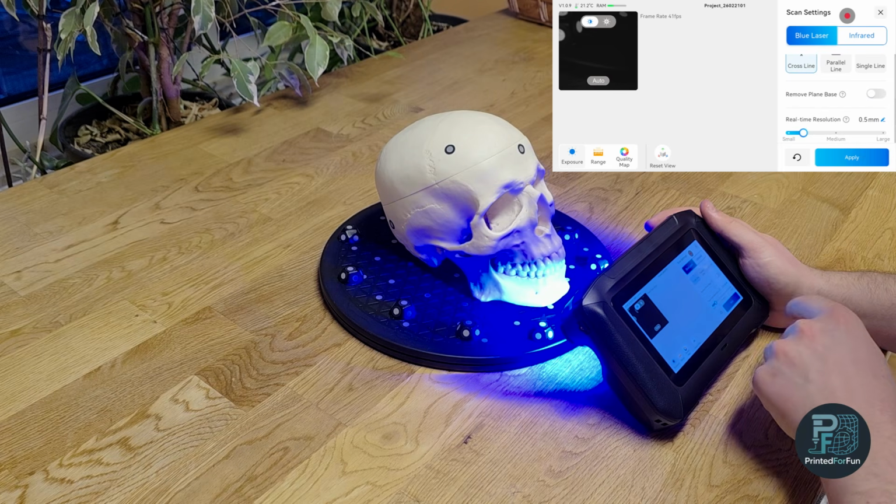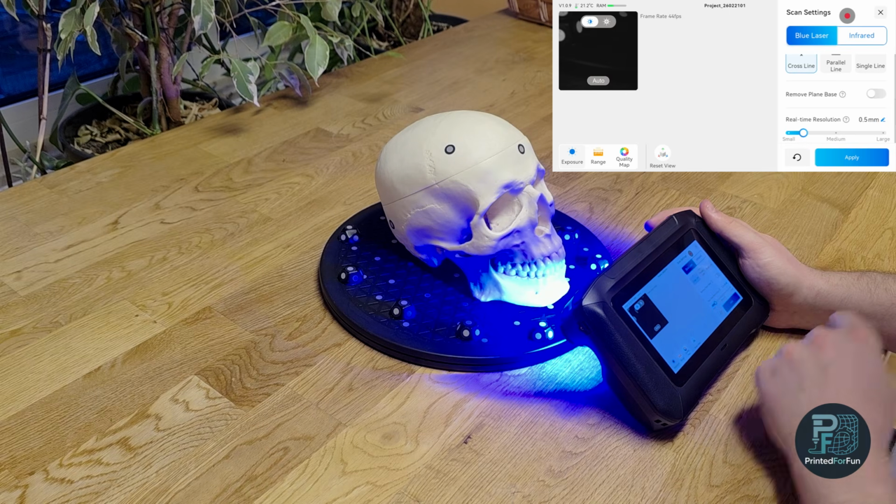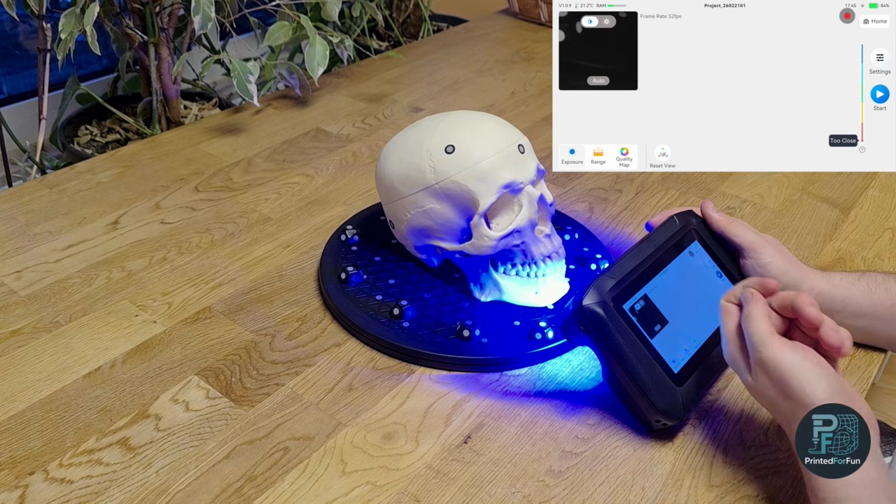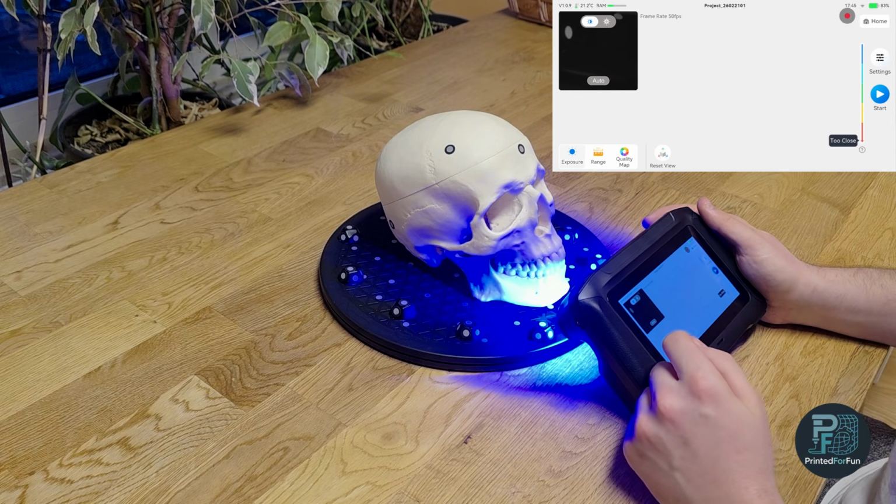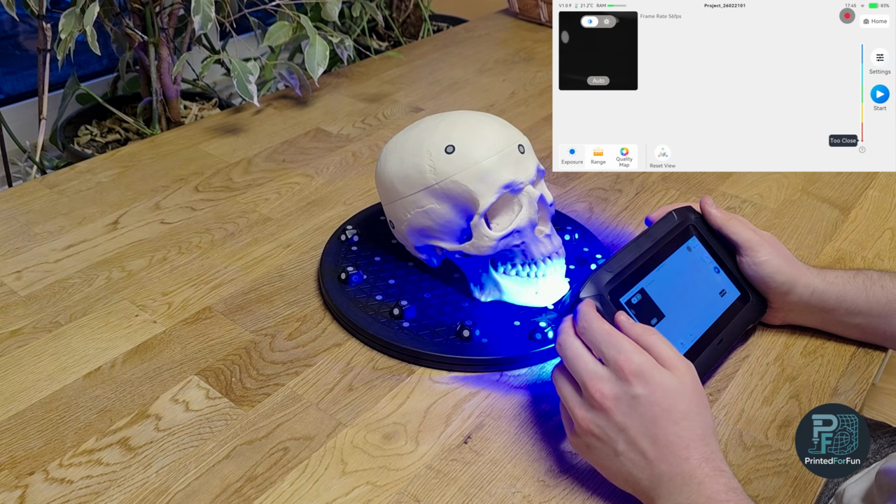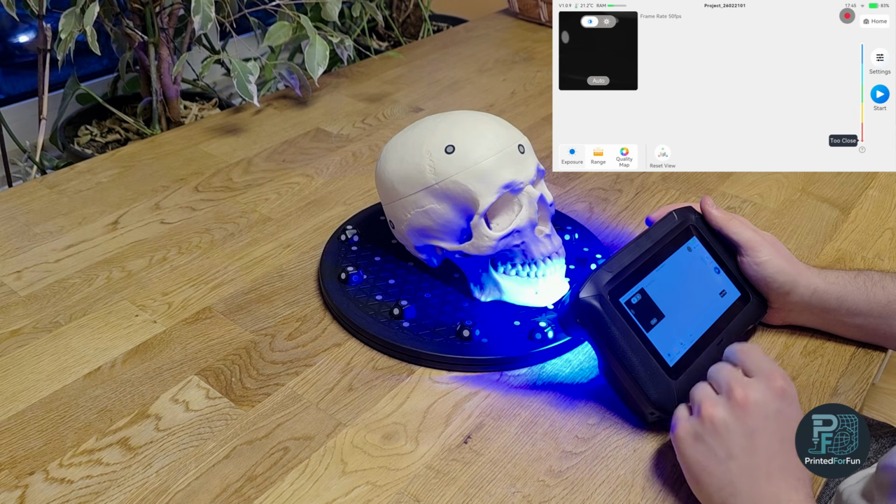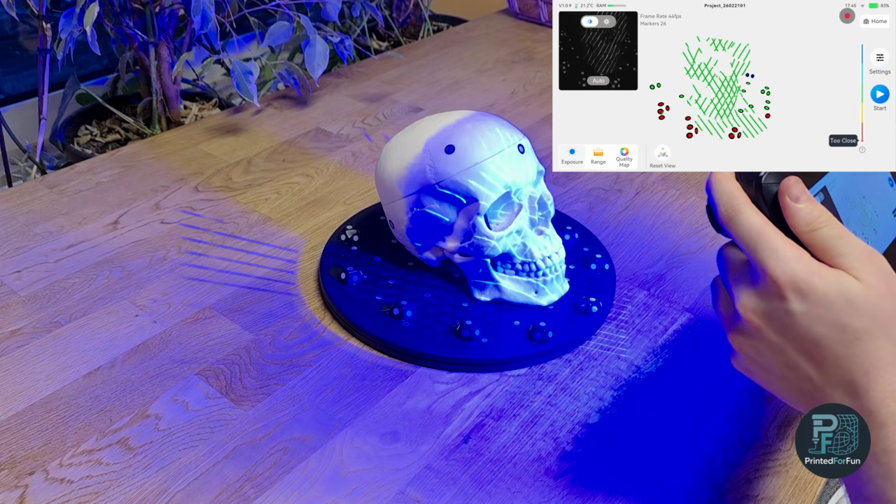One additional point you have to remember on the scanner: if you change any setting, you have to press the apply button to make it take effect. Otherwise, you may wonder why the settings didn't change, even though you played around with the sliders and the buttons. For exposure, let's maybe have a look.